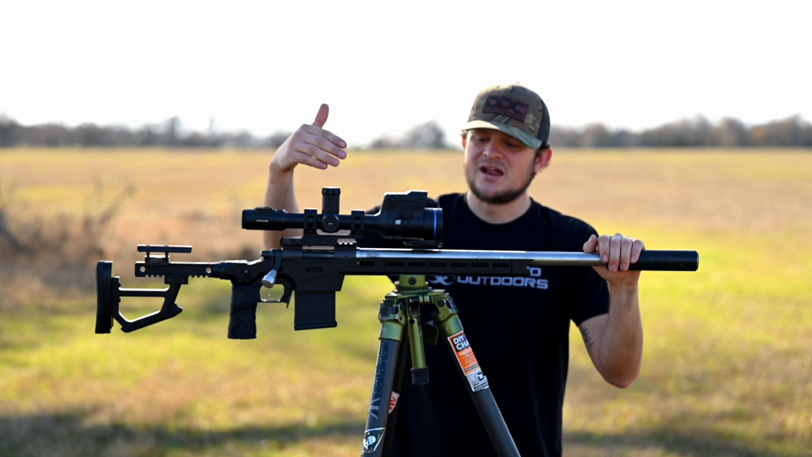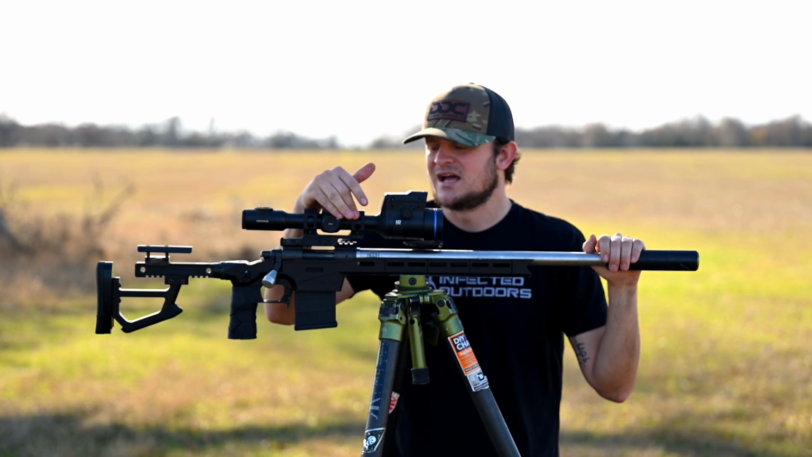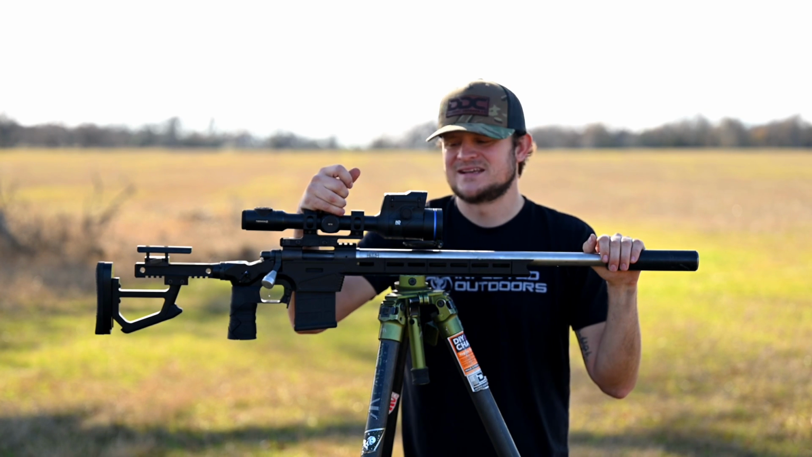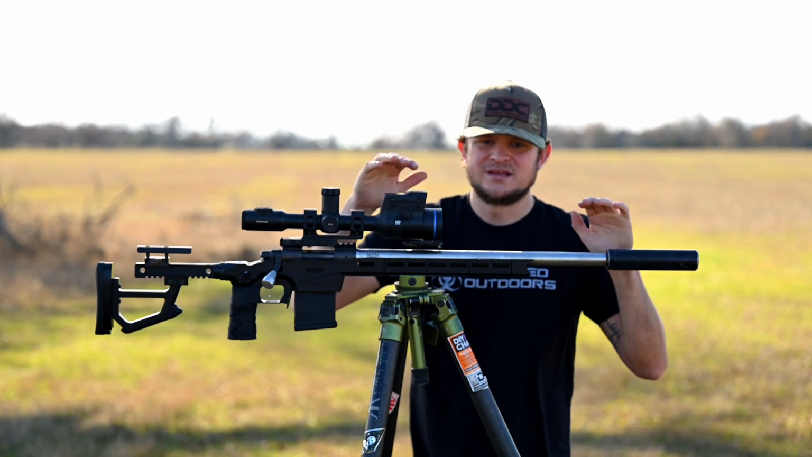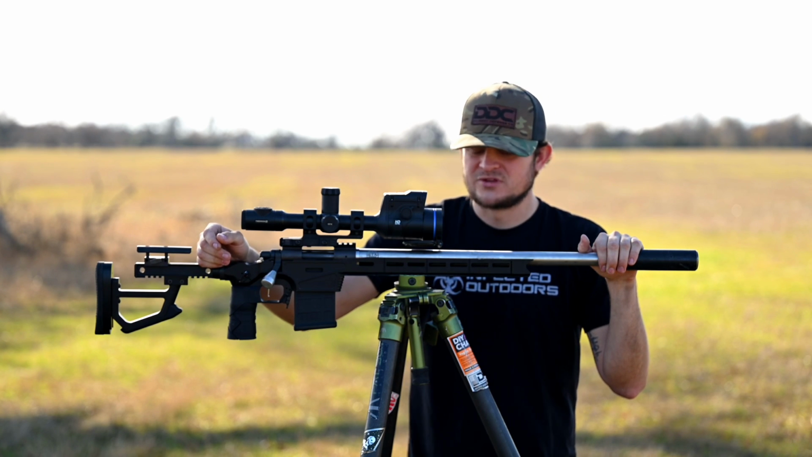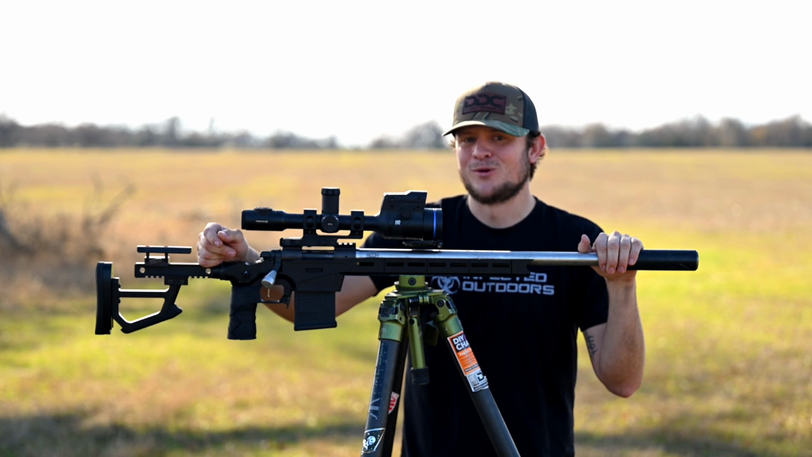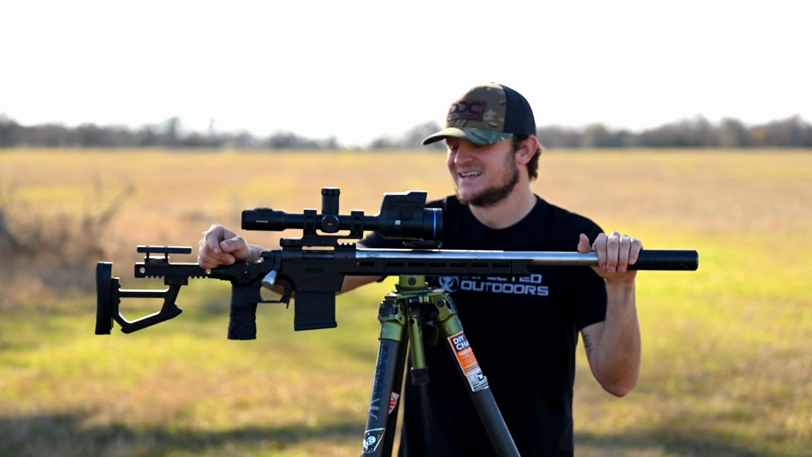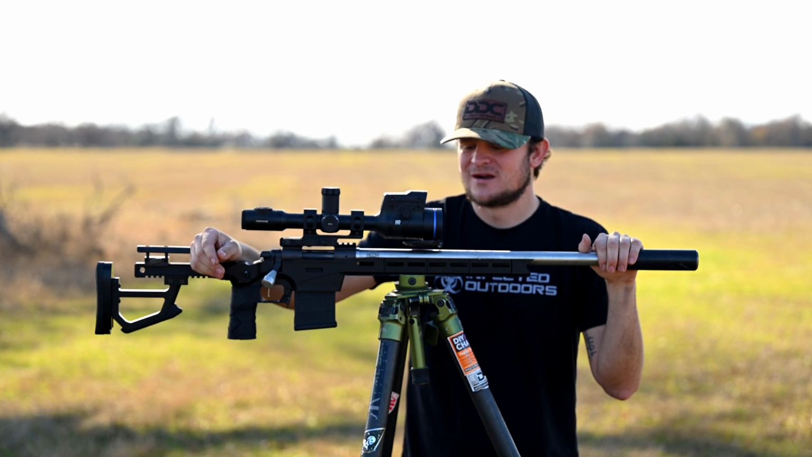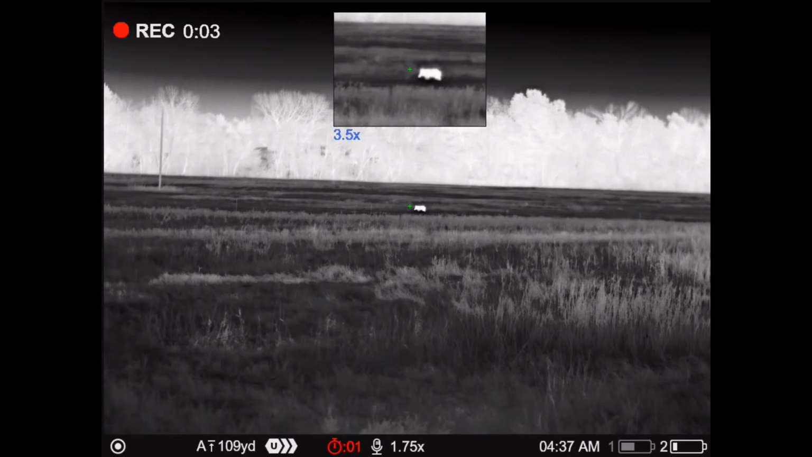I've been getting a lot of questions over this XL, guys, a lot. And I've seen a lot of hate in the comment section about the XL. Hopefully I will answer all y'all's questions. And for the guys who are hating on the optic, especially the 1.75 base magnification, hopefully I can push you in that direction where it's not as bad as you think it is.